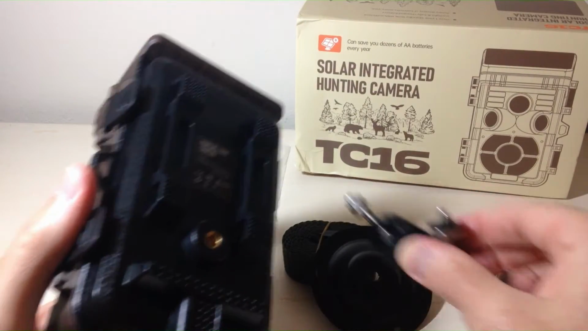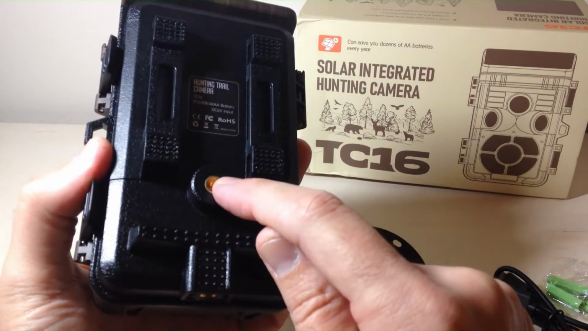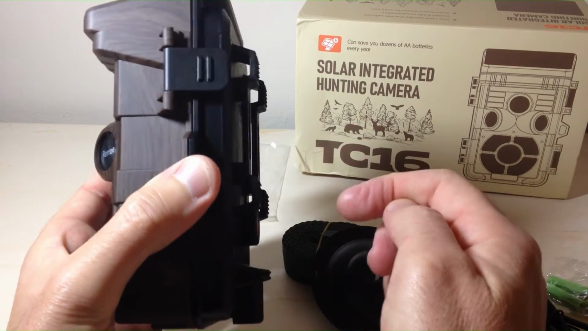Should mention, if you're using the metal mounting bracket or if you've got your own mounting brackets, they have threaded bottom and back that you can choose to mount it with. This would be where you run your strap through the back.